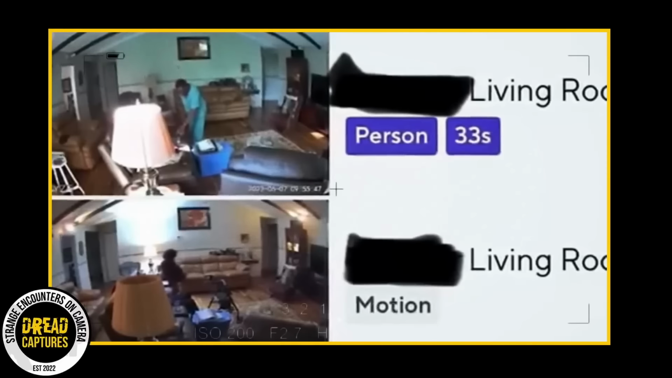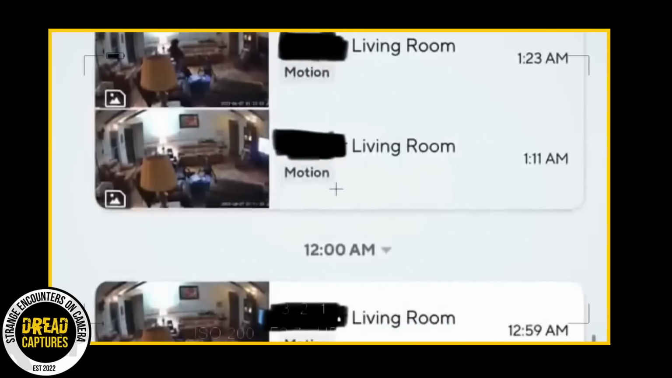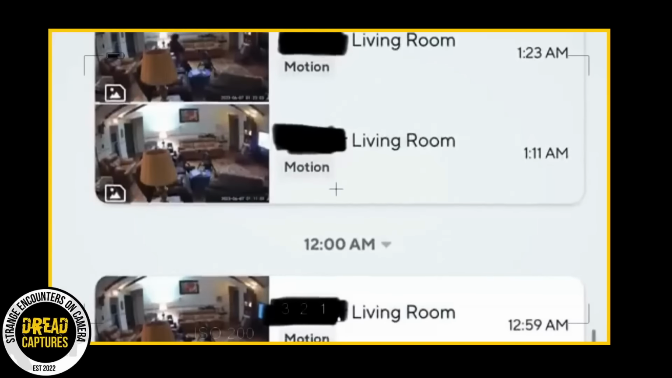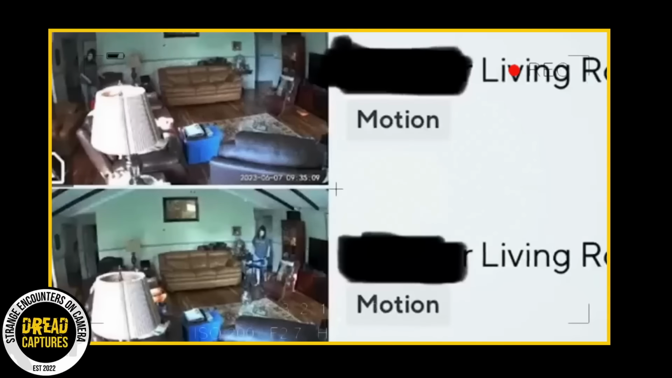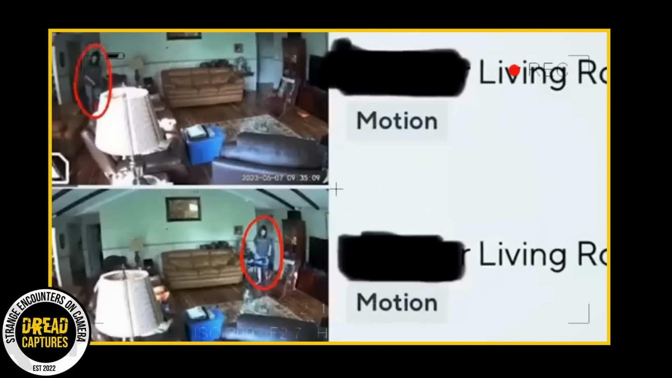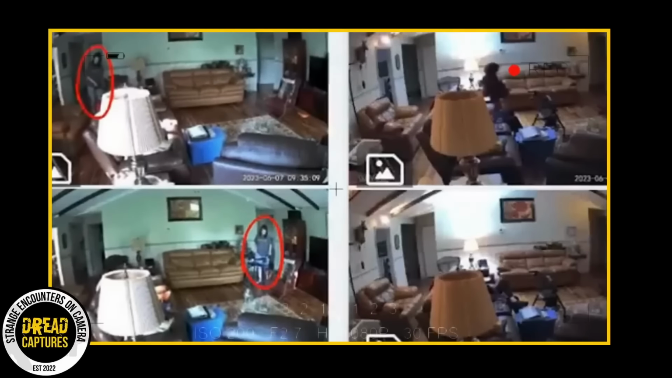Here's where it gets even weirder. 7 minutes after the spooky picture, another photo shows the room's back to normal. Granddad's gone, and so is the red cup that was on his table earlier. As we fast forward, everything's back in place by the next morning. The person who posted the clip tried to think it through. She mentioned that her aunt is in some of the photos with a walker, but she'd be taller than this figure if it was her.